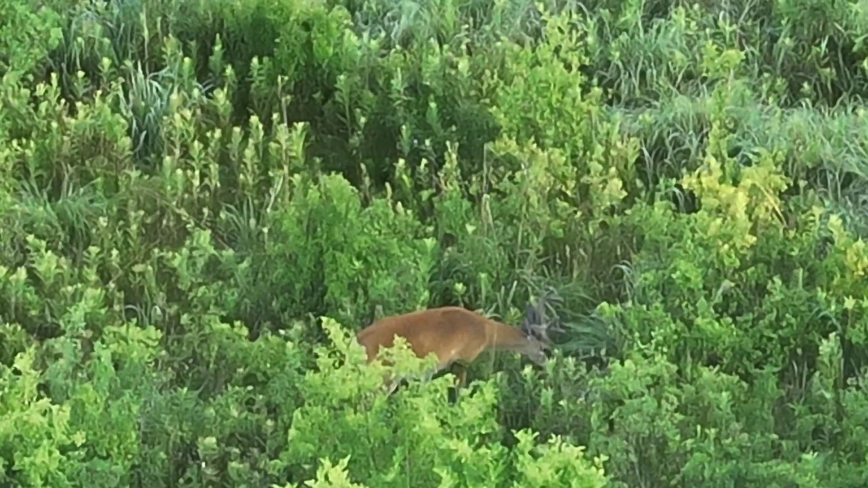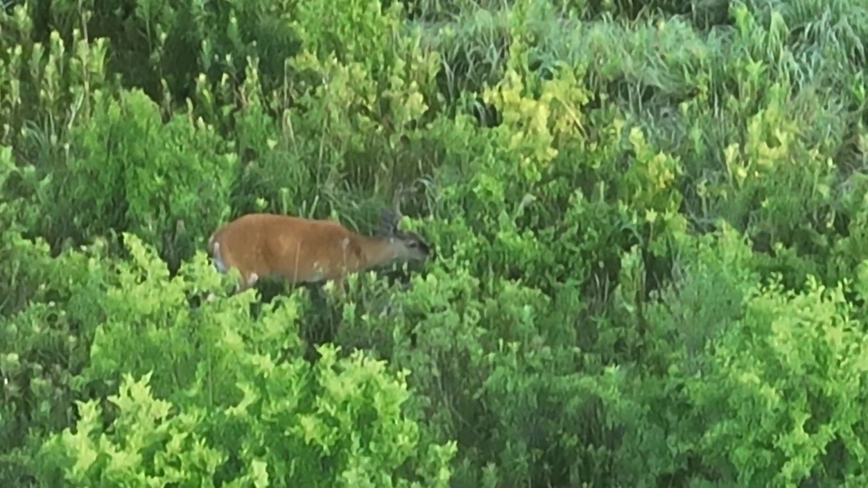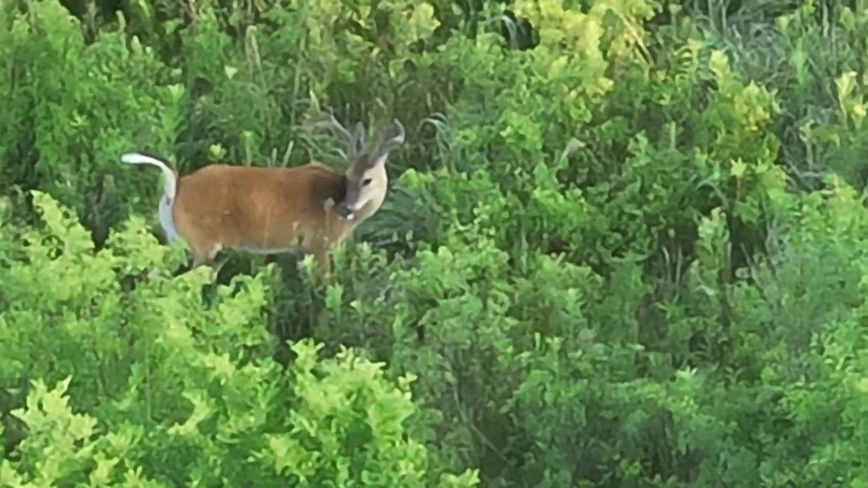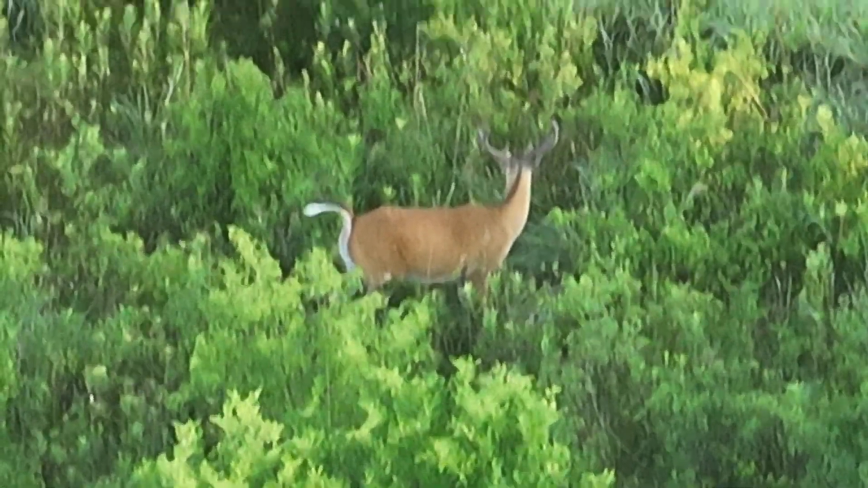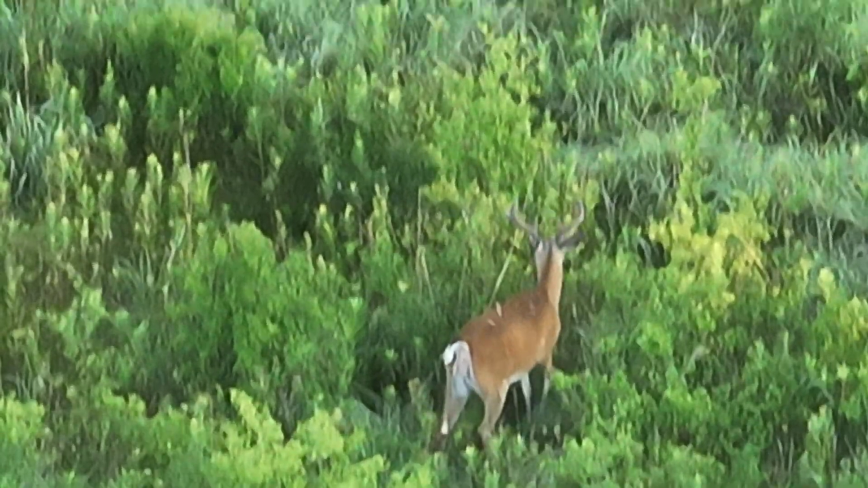We'll see where this deer goes. I'll watch him over the summer. Nice big body. He was startled a little bit there for some reason, but they're just going to town on this browse, and when you eat a lot, you have to poop a lot, so that's what he's dropping off there.